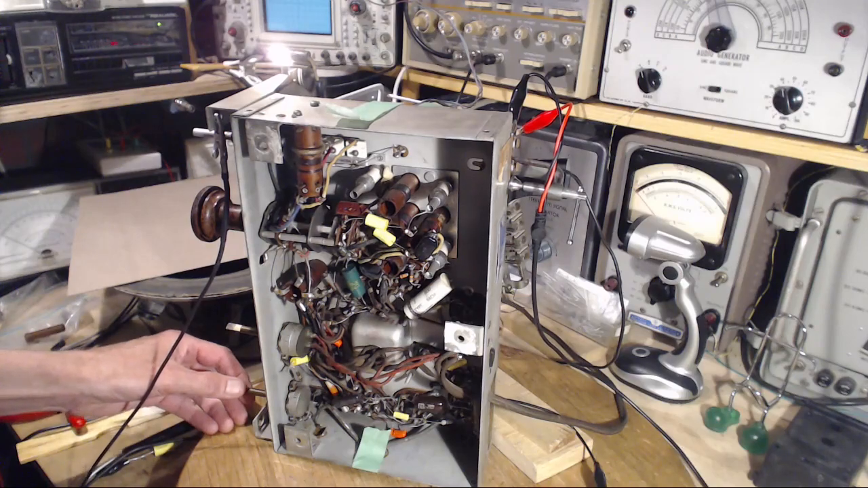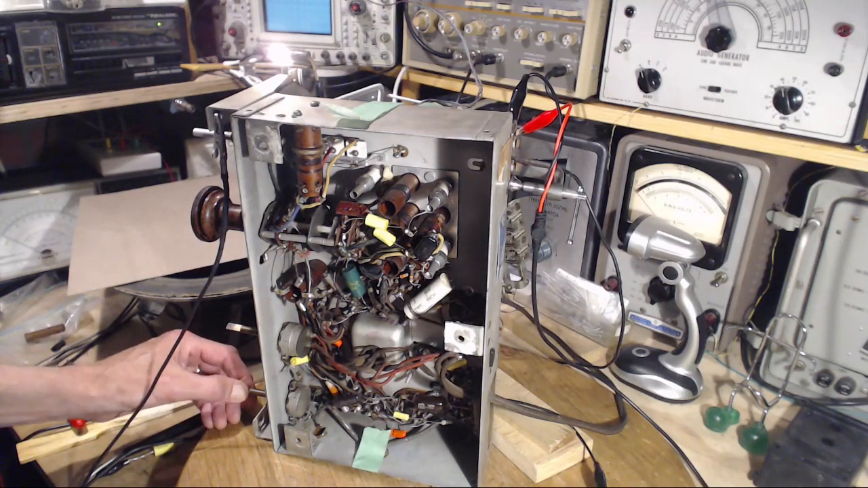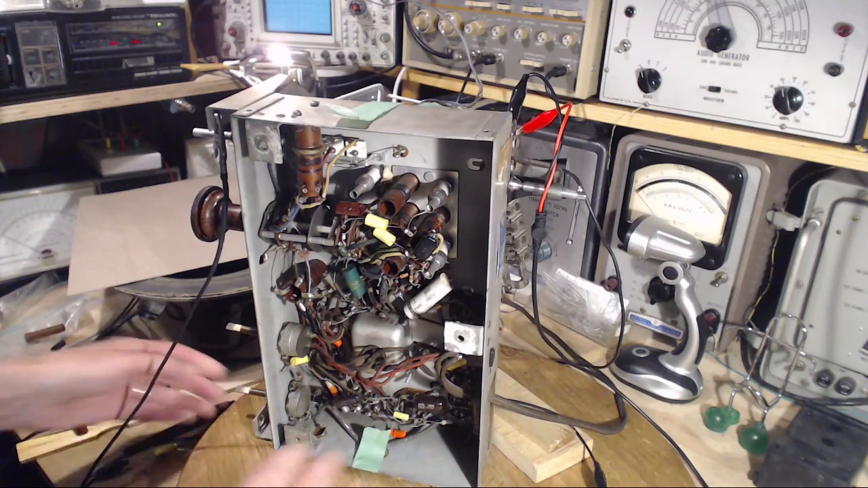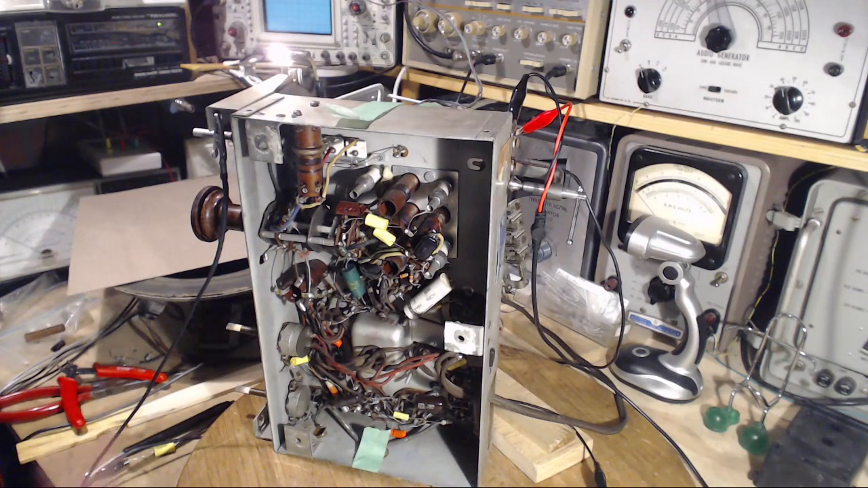Lots of bass response in there. There's a bit of a hum. I think there's a bit of a hum in there. I've been fooled so many times when I have the speakers out on my bench here. I cannot hear a hum. I sort of forget about it. Put the whole radio back together, especially these big speakers into the big cabinets, and there's the hum. So there's the rub.